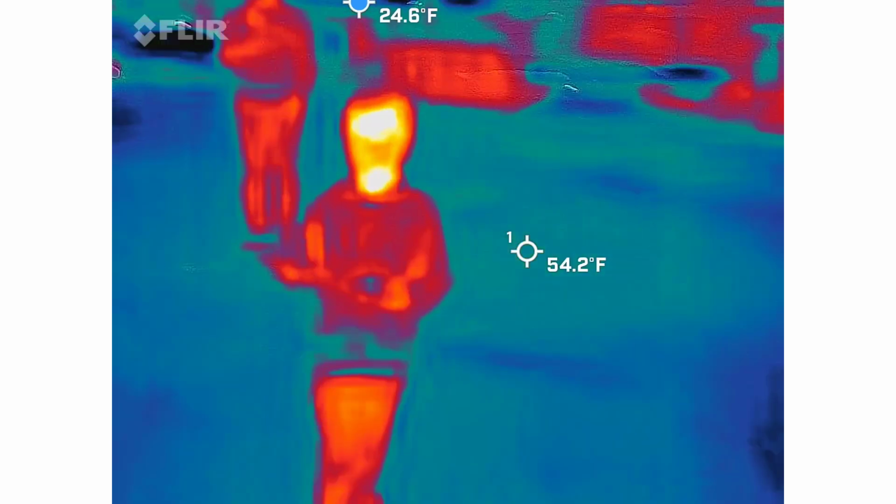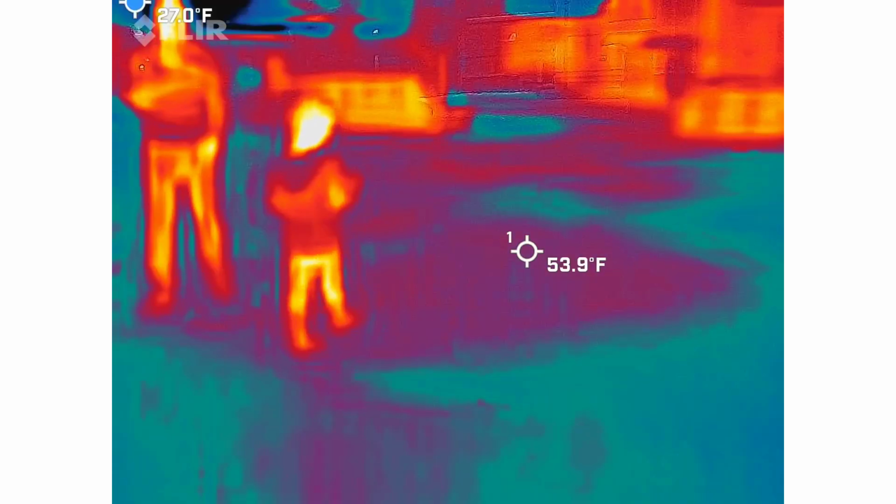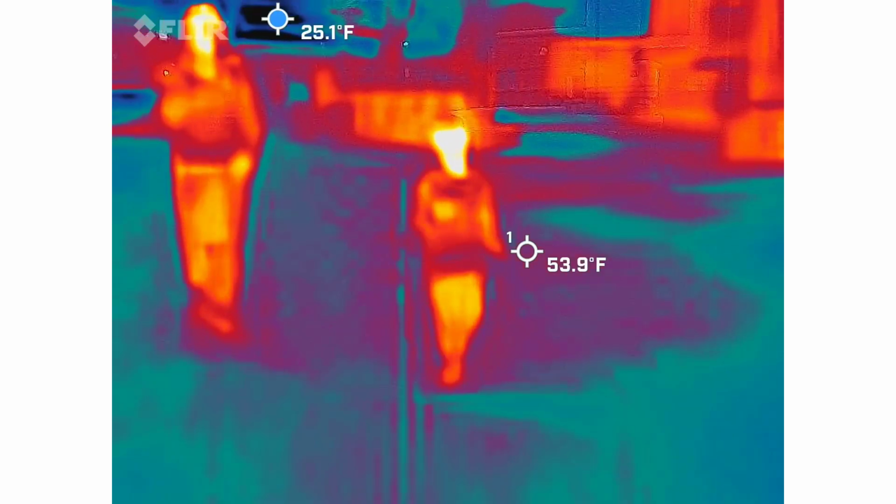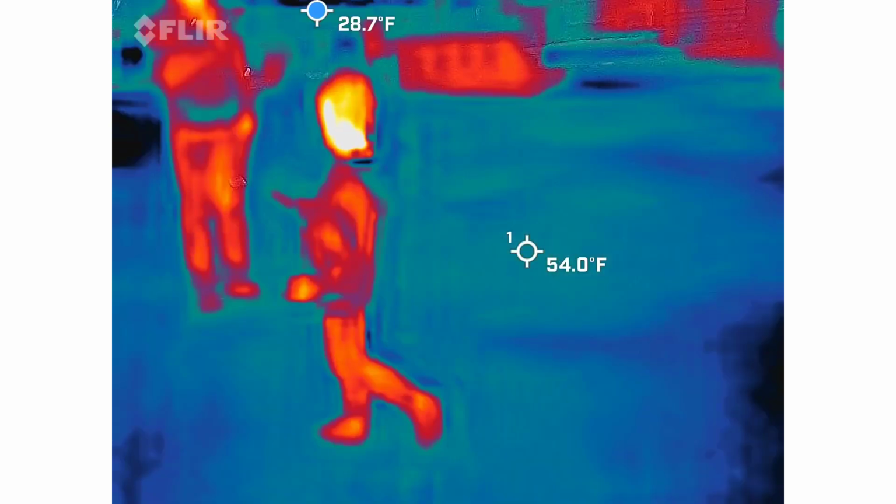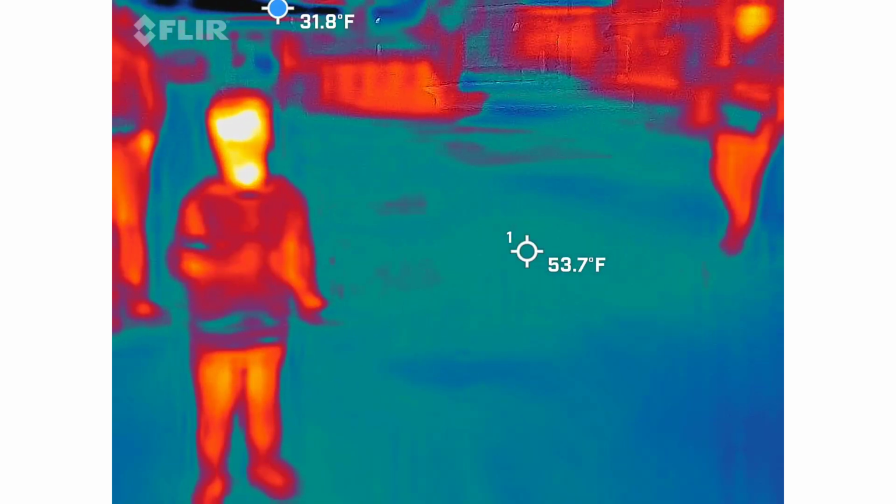It's on 0 free now. Oh, 2-0. 2-0. Also with 0. Let me know if it goes above 6. Like that first number. So if it goes to 7, let me know.